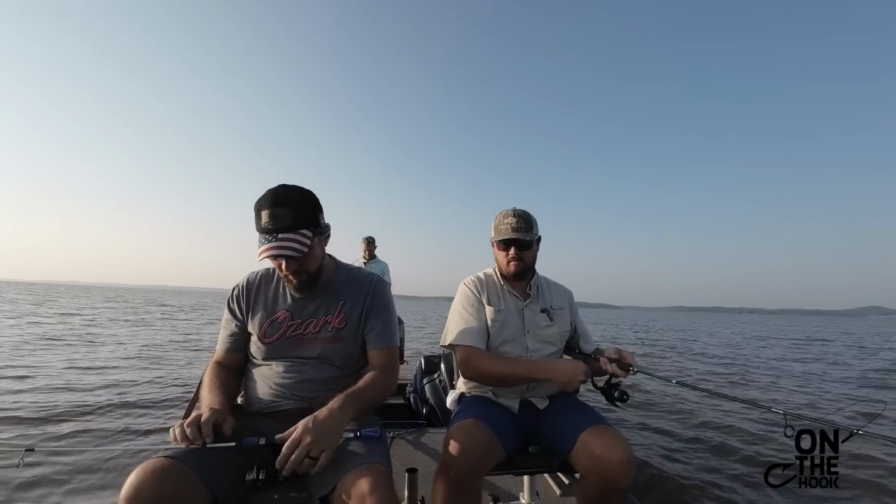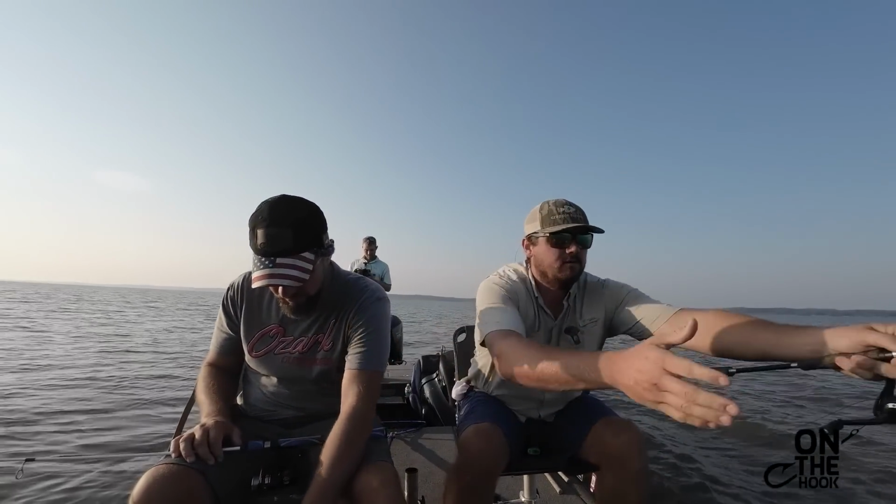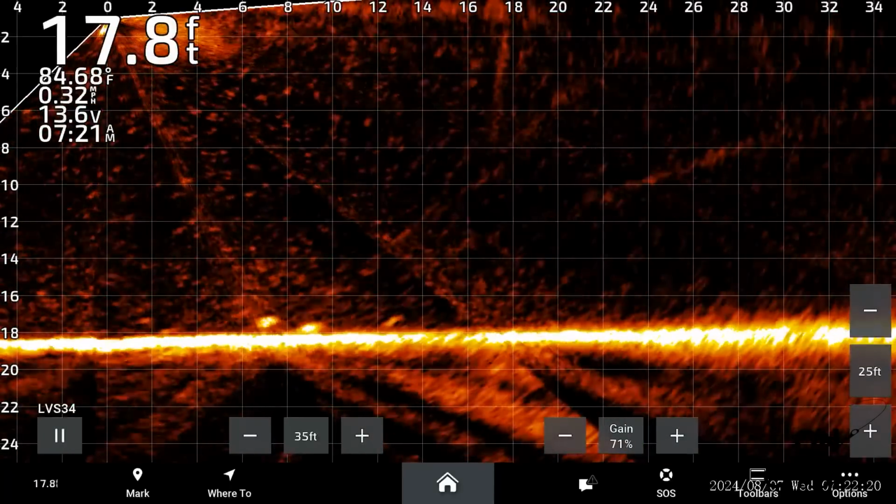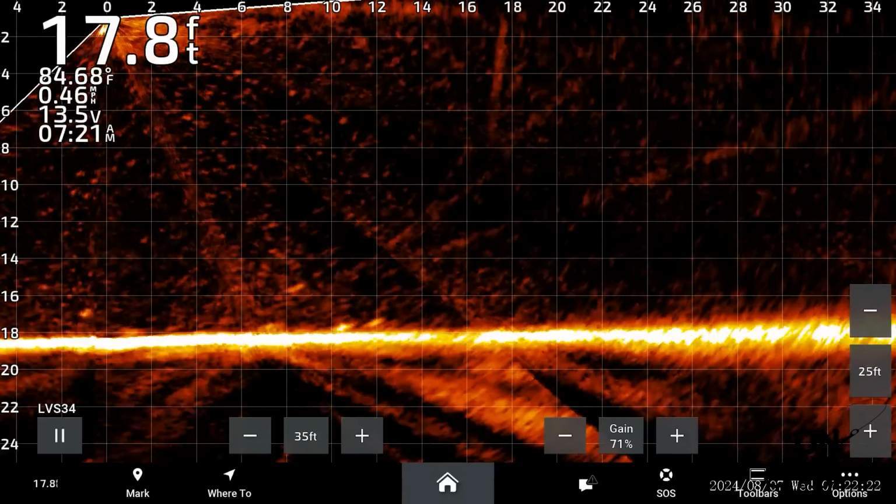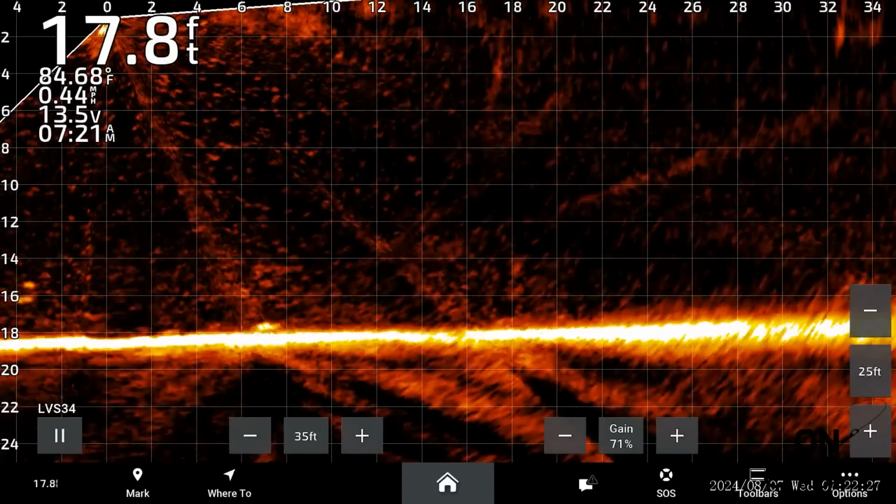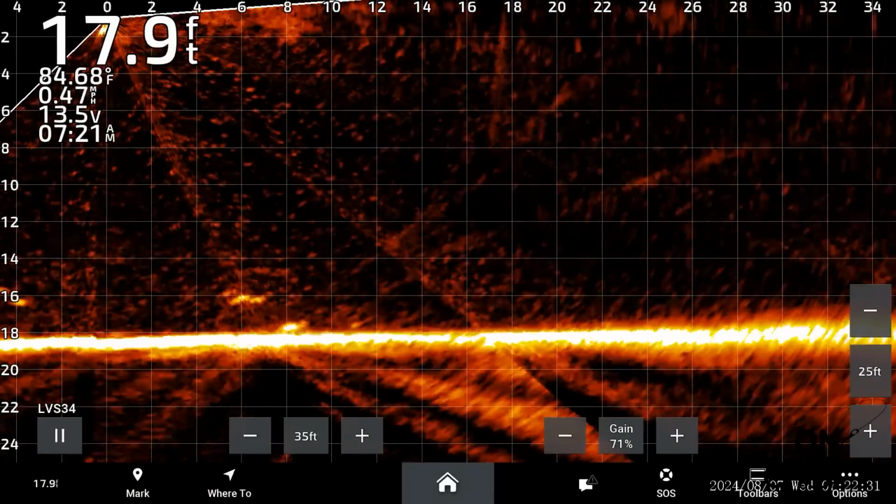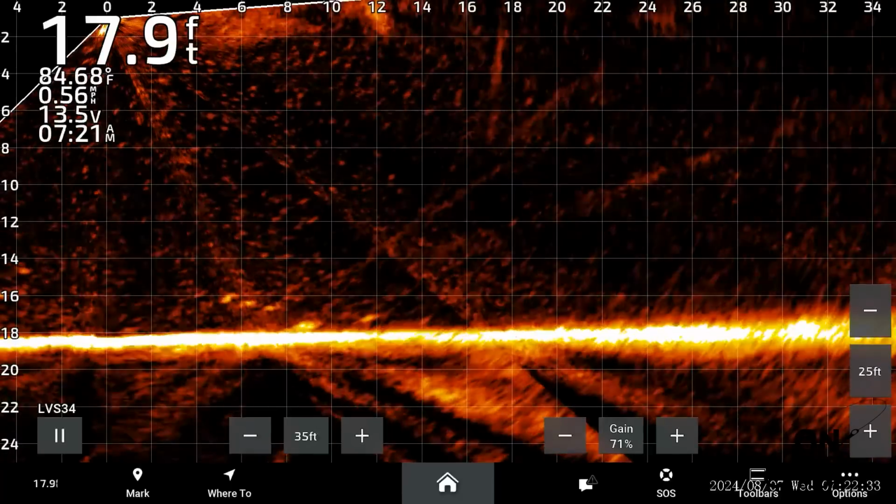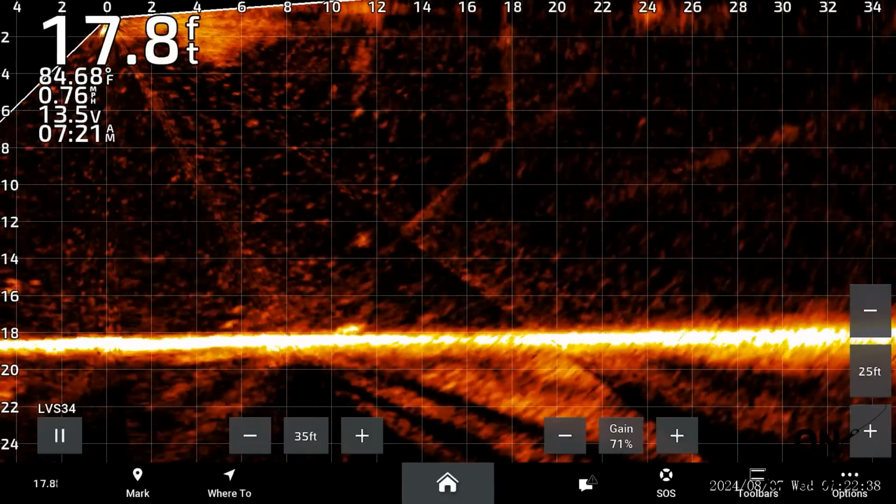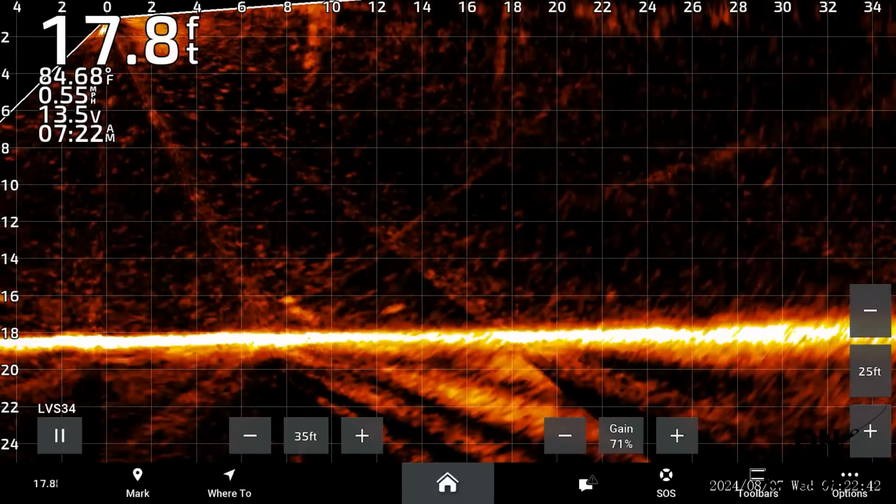I swear I think it's a crappie, but he's staying down there awful long time. Usually they'll come back up by now. There he is. Oh, he's gonna turn and come back towards us. I'm not even attempting it with this 1/8 ounce. By the time he gets down there, he's gonna be somewhere else. And if he don't hurry up and start coming back up, I'm gonna leave him anyways.